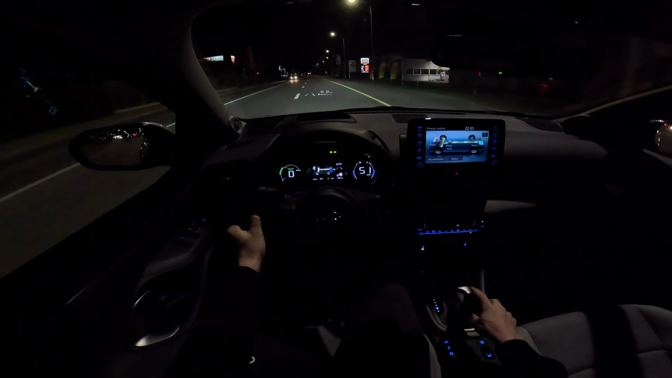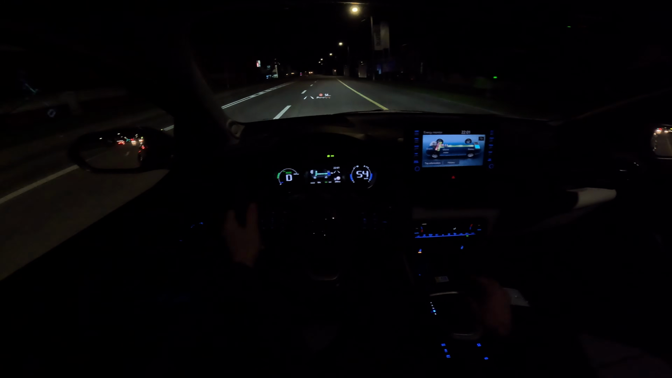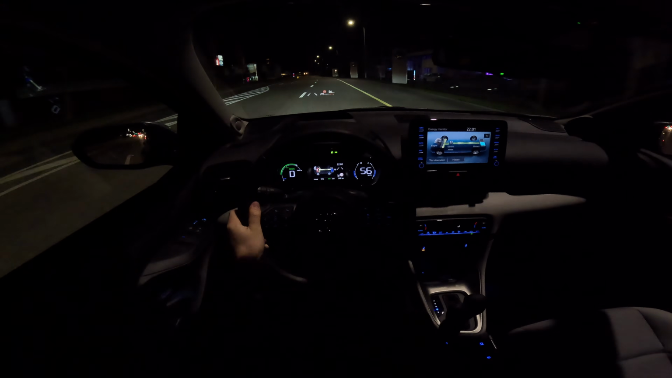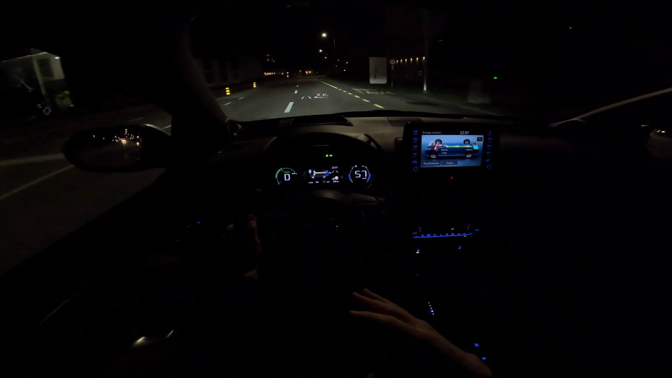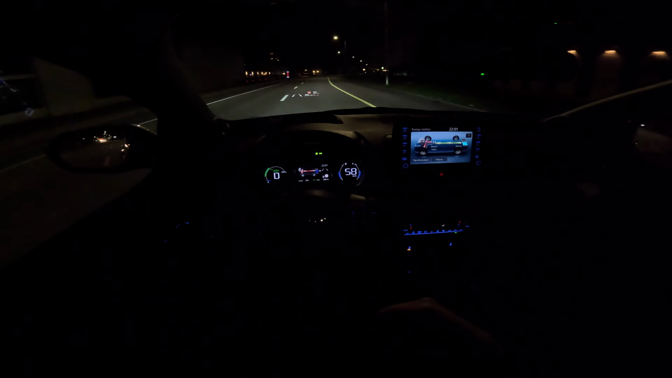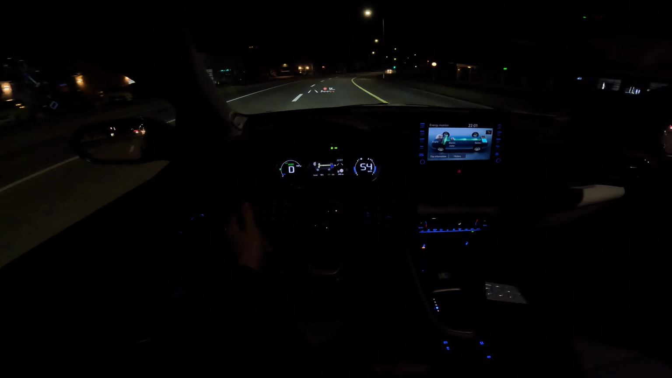And also this hybrid system from Toyota works phenomenally. You don't even feel when it makes the transition. It's so smooth. The CVT transmission and all this hybrid system is just gorgeous.